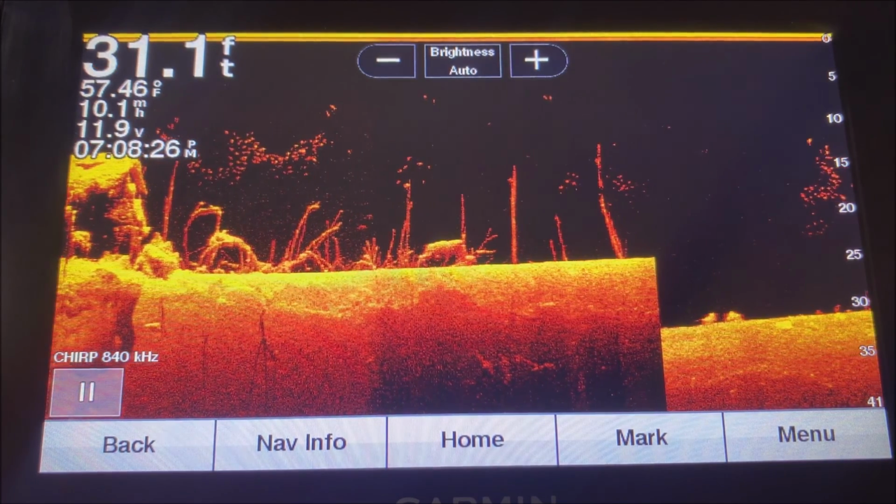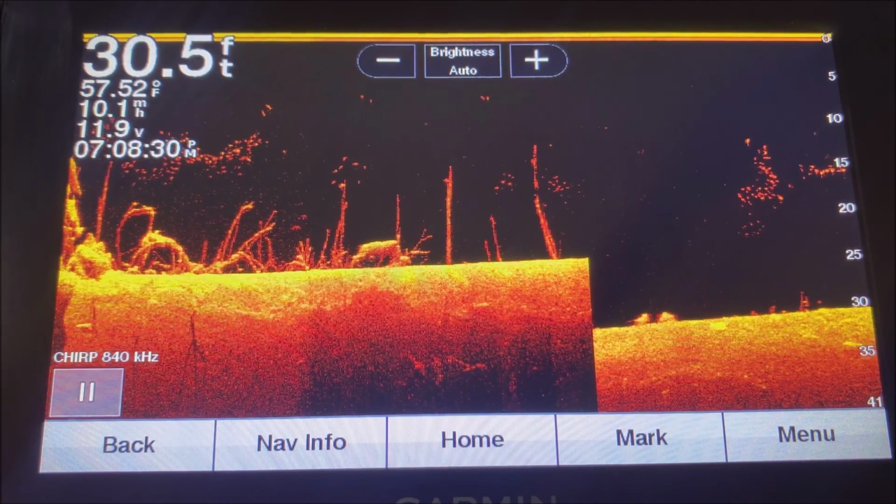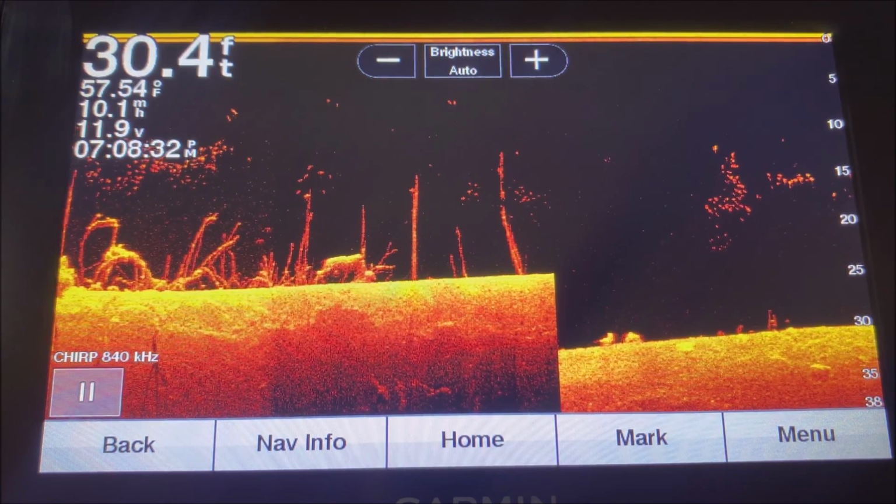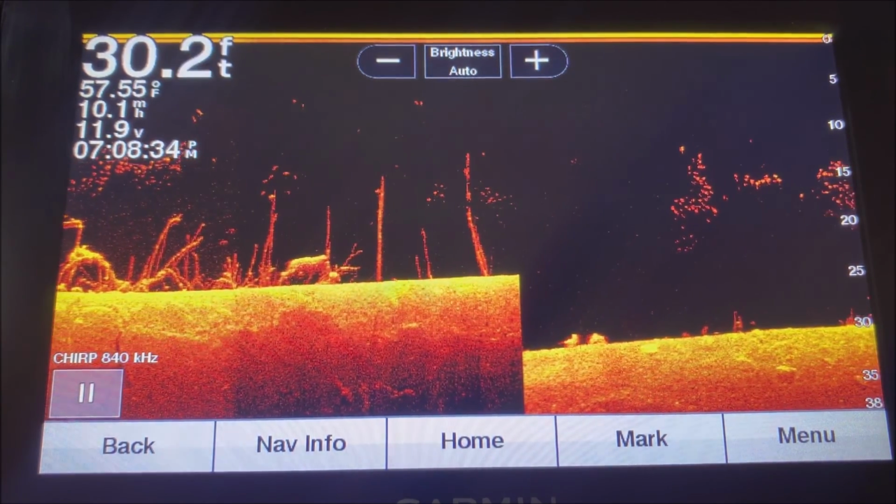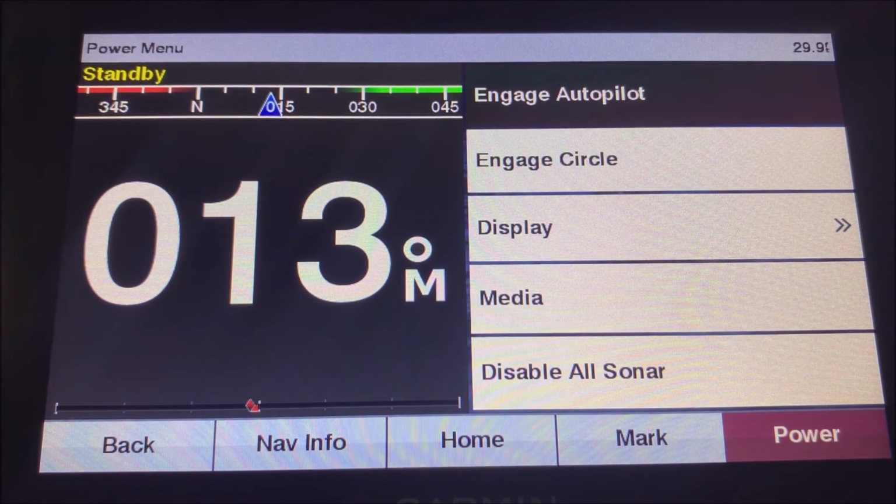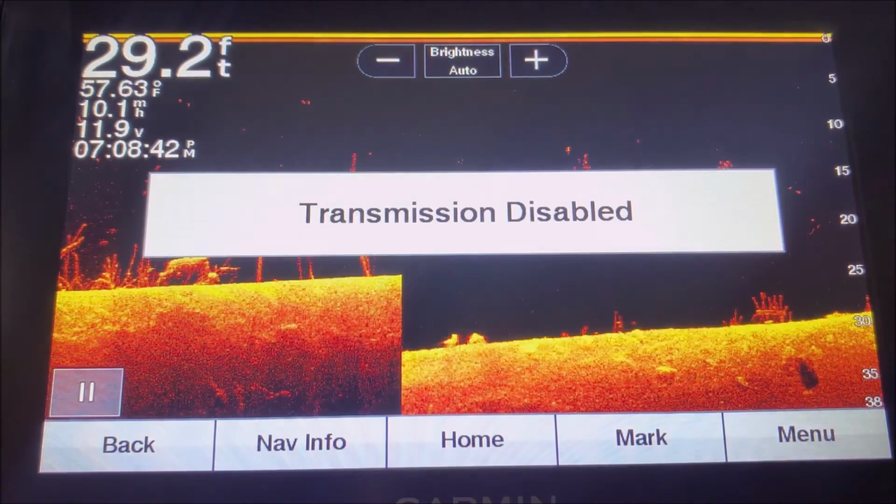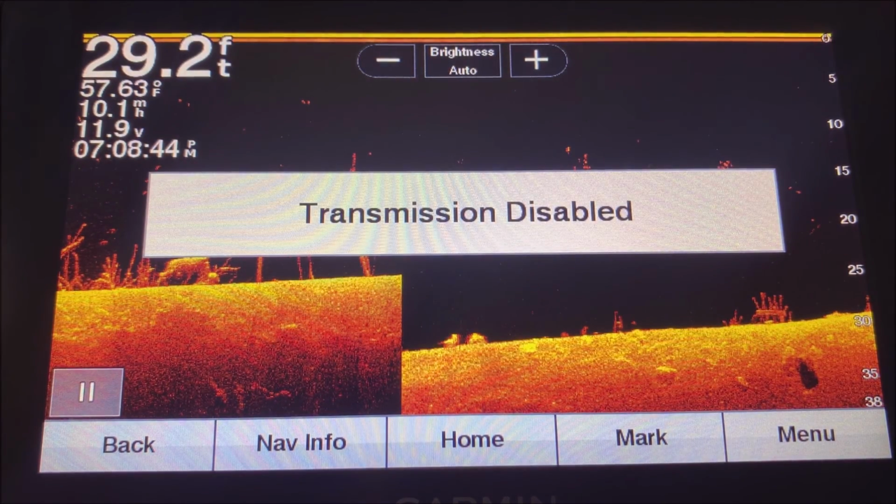This will just show you how to do it real quick on the fly and without having to turn the whole unit off. All right, so the first thing you're going to do is just come up here and hit this power button and just click it one time. And then I'm going to go down here where it says disable all sonar. I'm just going to hit that button and it'll say transmission disabled.